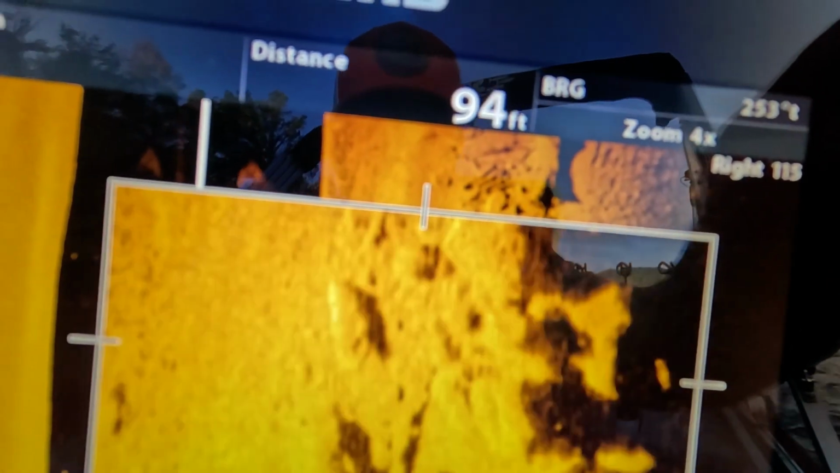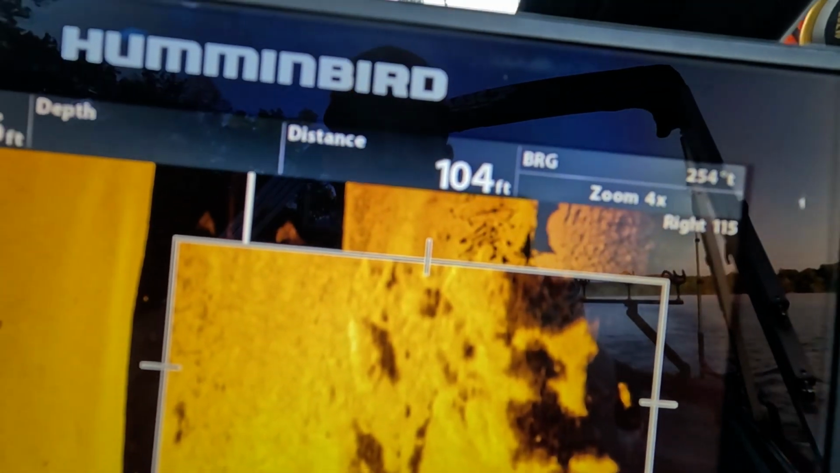There's a nice big old rock boulder and some smaller chunk rock around it. Got some more wood out here on this ledge. And this is where it kind of drops off into the main channel. Some big old rocks right here. Got a little fish. Not a little fish, but a nice fish right there. Let's zoom in on that baby. You can see him right there by that rock.